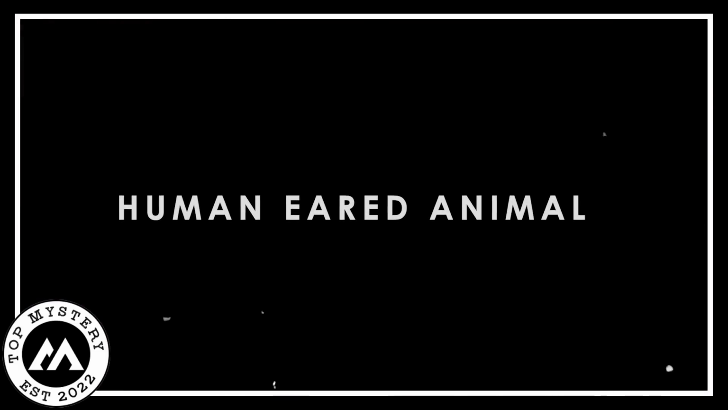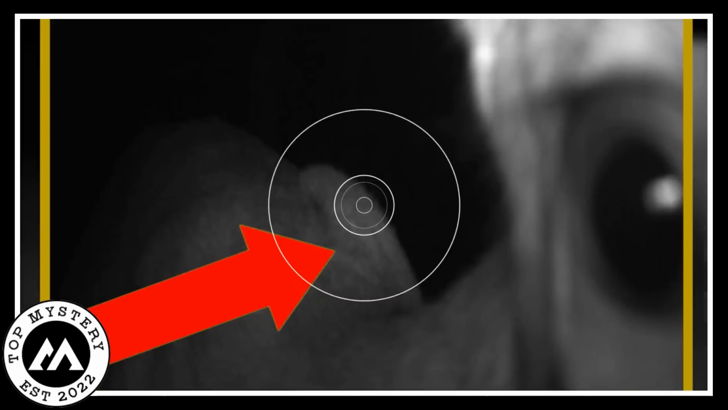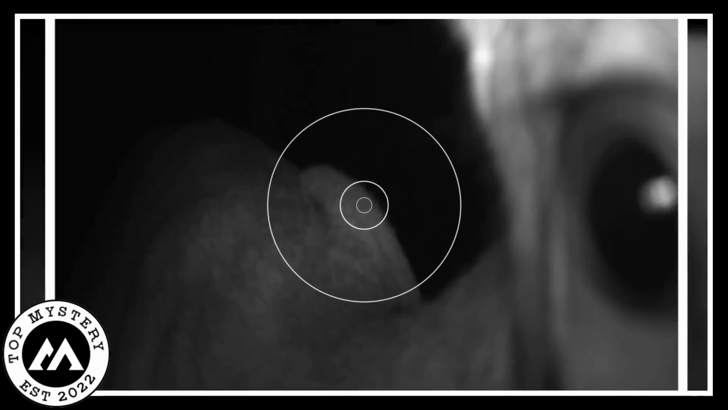Human-eared animal. A perplexing TikTok photo has emerged, taken by a trail cam, featuring an enigmatic creature that appears to gaze directly into the lens. Speculations run rampant as the image seemingly resembles a cougar's eye, but the shocking twist lies in the spooky human ear this animal possesses. Could it be a new species, a hybrid, or a mere optical illusion? The mystery remains unsolved.